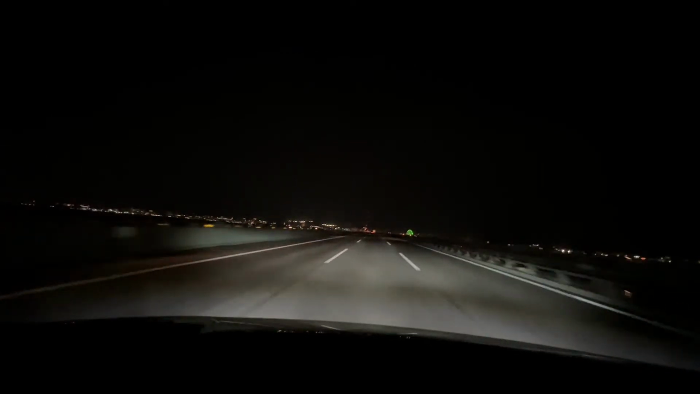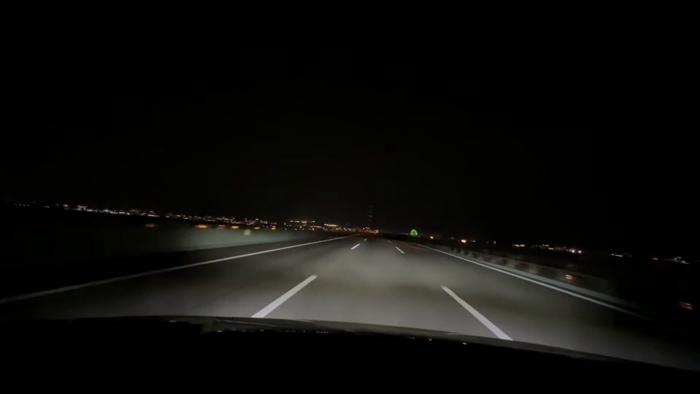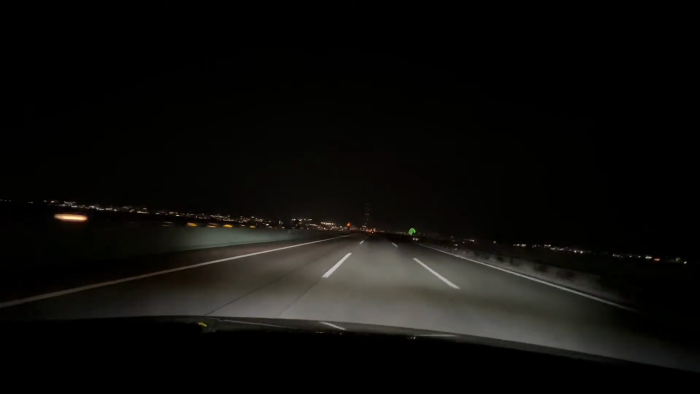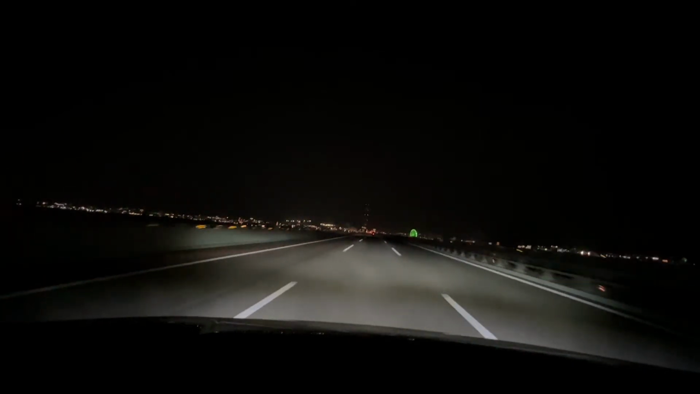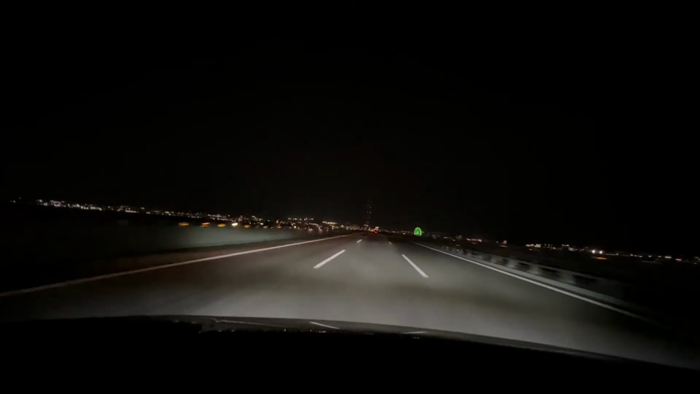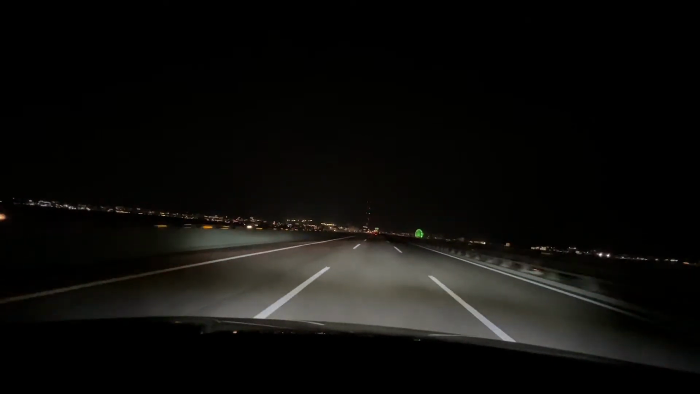And there are some blinking red lights in front of us, which is the Hilton Hotel Kansai Airport or something that has a weird name. The speed limit here is 80 kilometers per hour, which I believe is about 55 miles per hour. So it may look like we're moving, but we're only going about 55 right now.